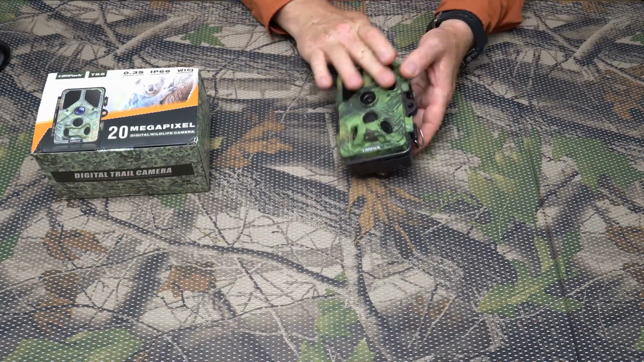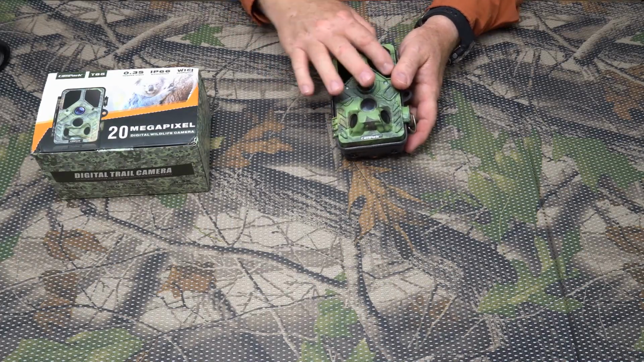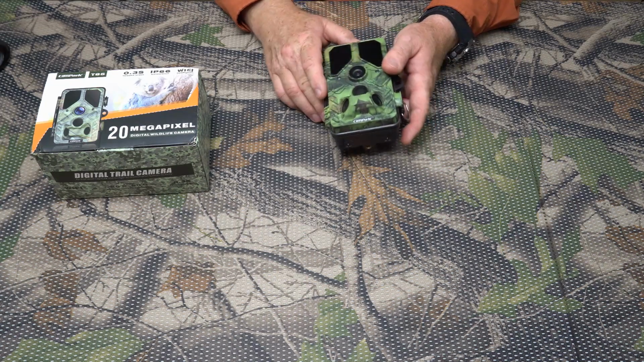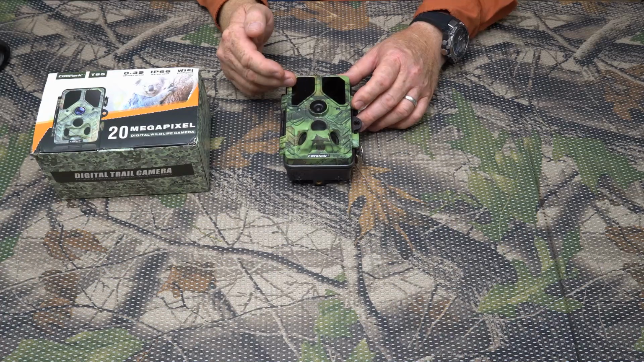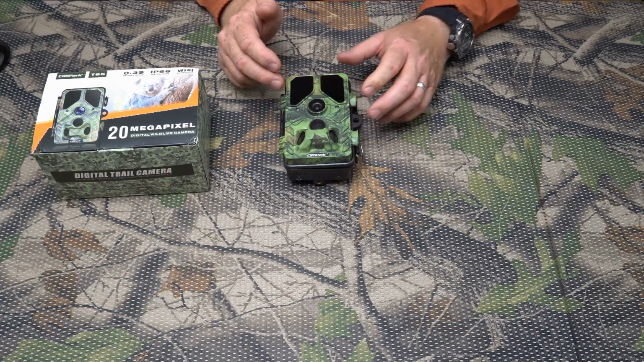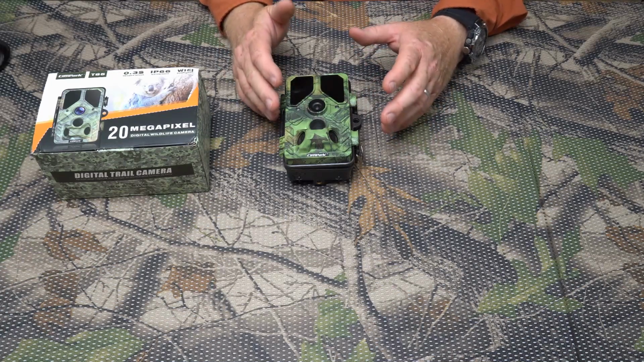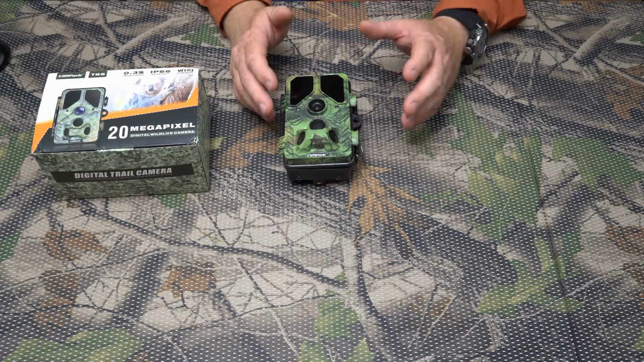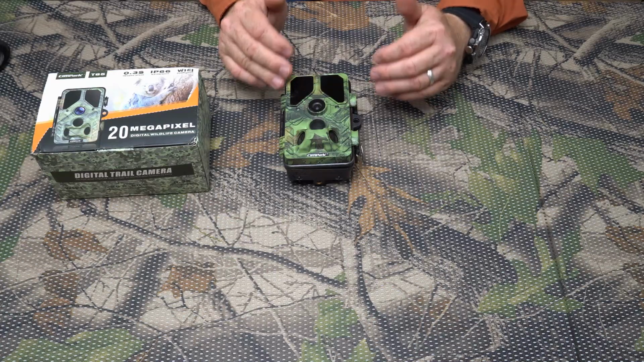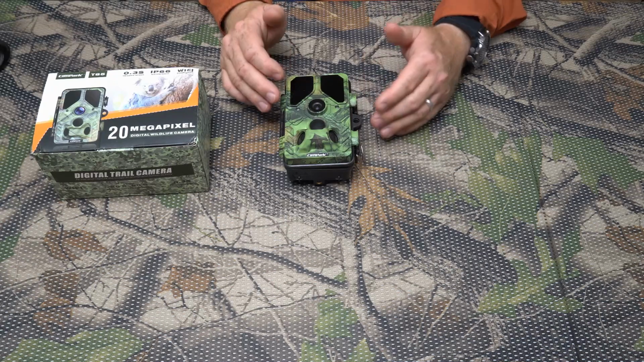One thing I forgot to mention here is that unlike the T45, this one has the no glow infrareds. I looked at it at night. I could not see any glow on them at all. Okay, so the nighttime pictures on this are exceptional for no glow infrared lights. The T45 had some of the best nighttime pictures of all the different trail cameras that I've looked at and tested. And when you switch to the no glows, generally that degrades the quality of the nighttime pictures pretty badly, to the point that sometimes they're not even usable.